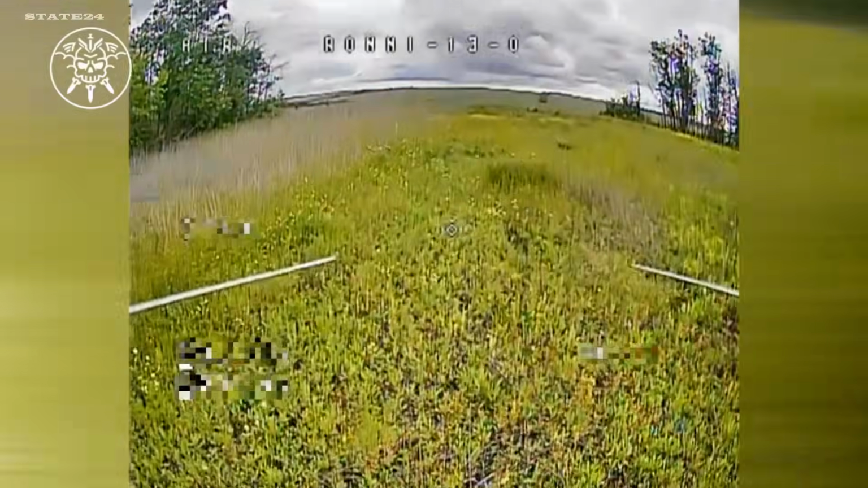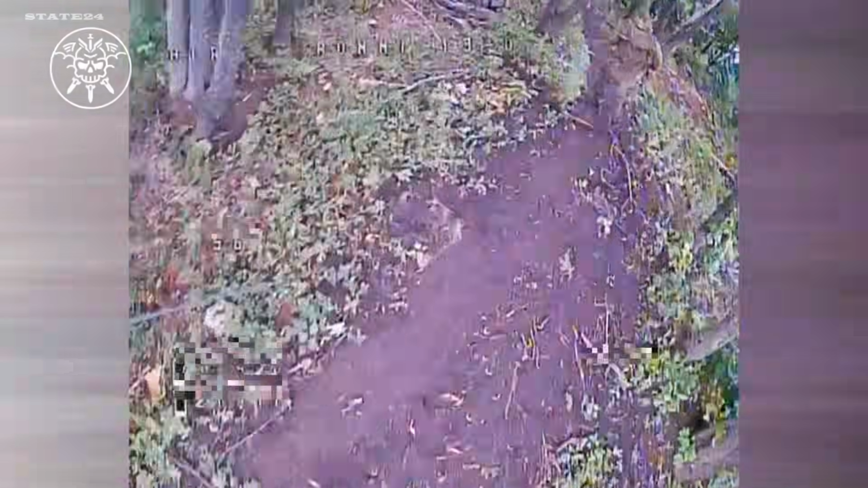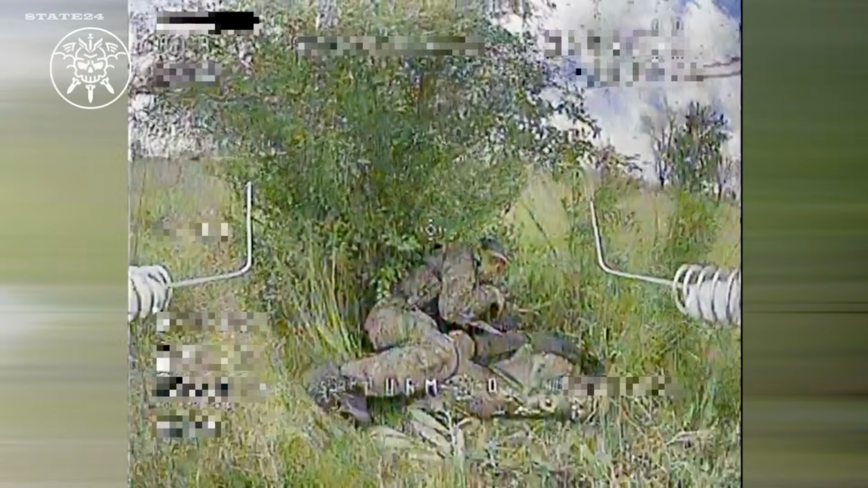Rubizh FPV drones ambushed Russian soldiers as they moved along a road. The soldiers failed to notice the drones waiting on the ground along their path.